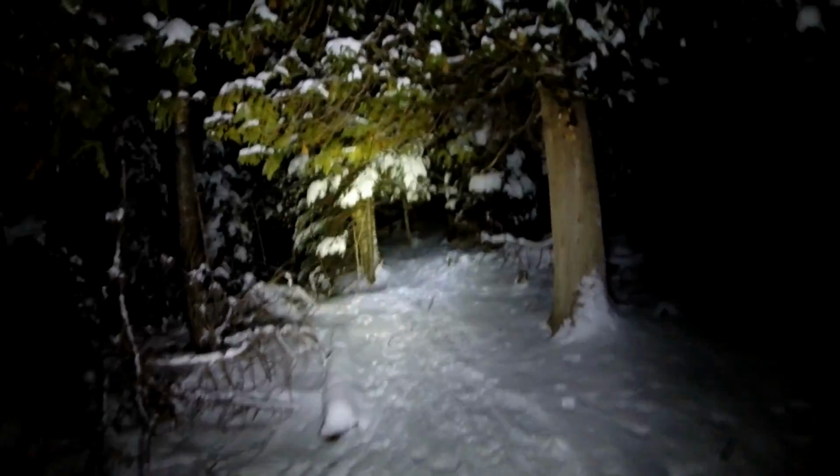We're feeling pretty good temperature wise. My toes, I can just ever so slightly feel a hint of coldness at the tips of my toes, but should be fine.